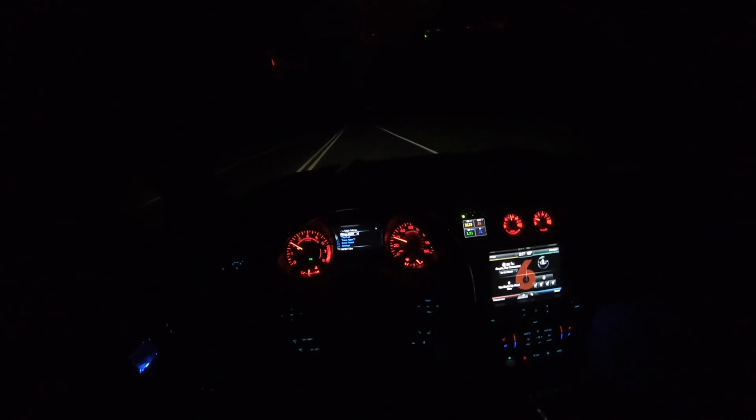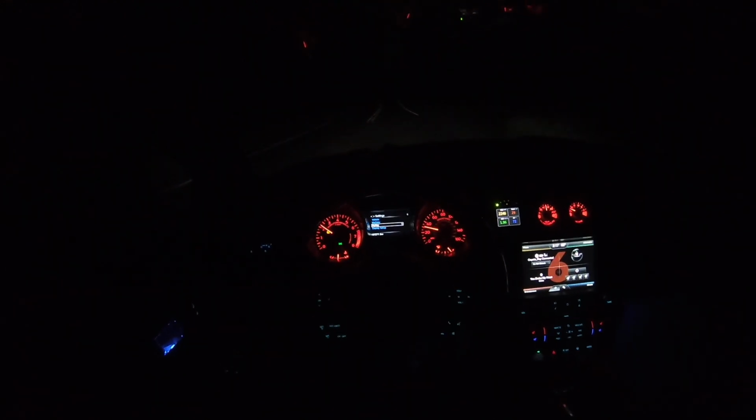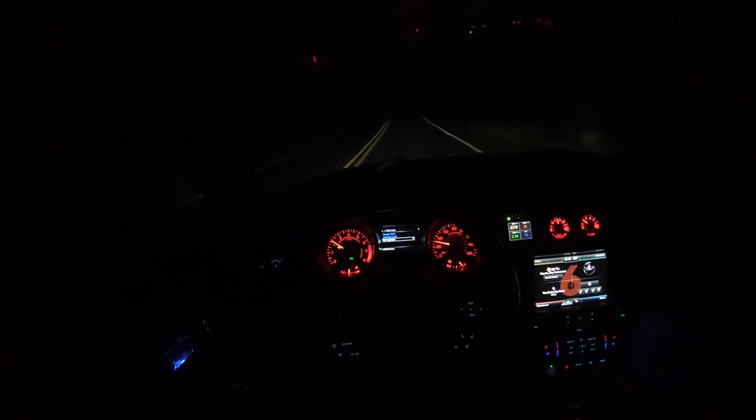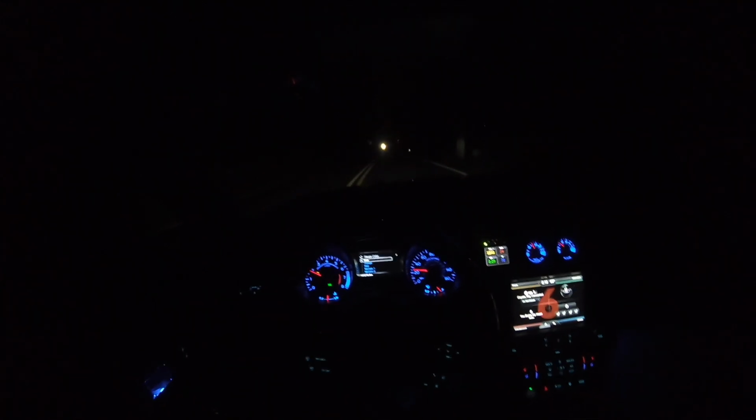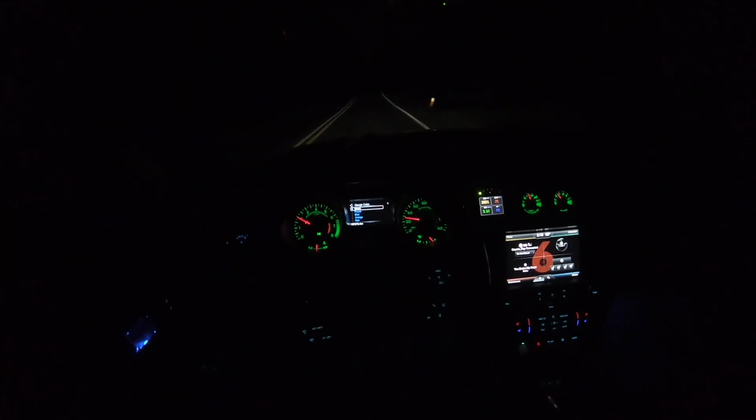Last pull before I get home. What gauge color do y'all want? Let's see, what's a cool color? Orange, don't really look like orange. Blue, purple, green.